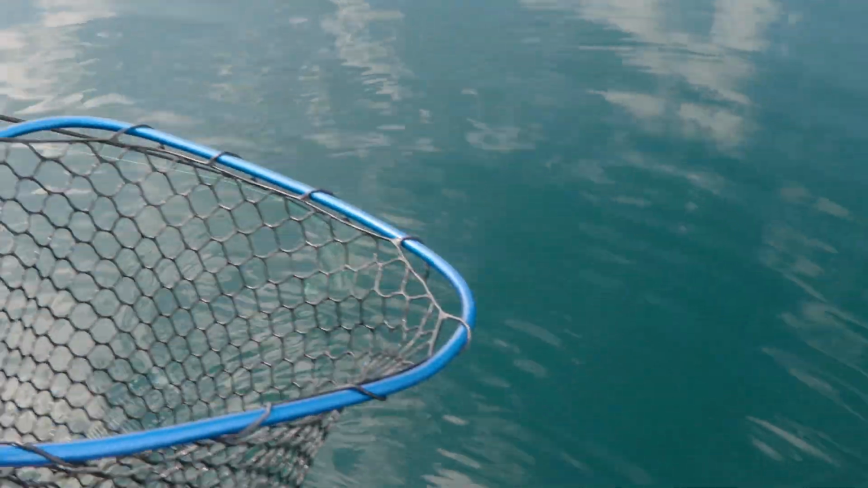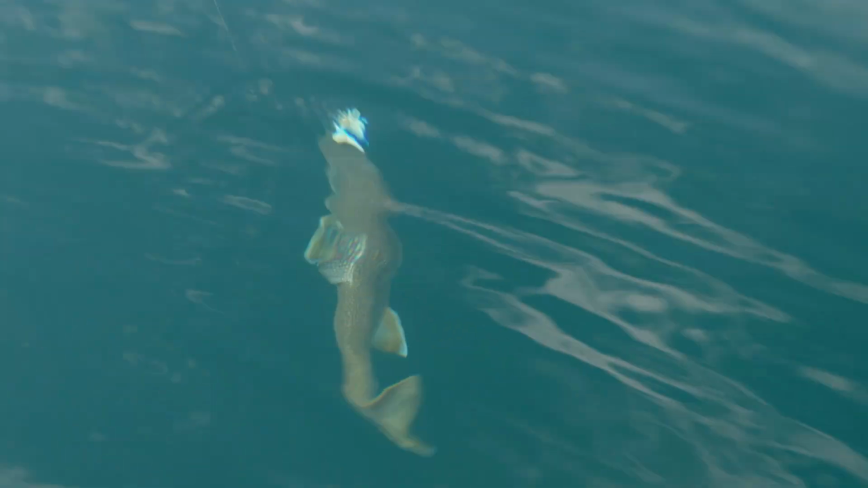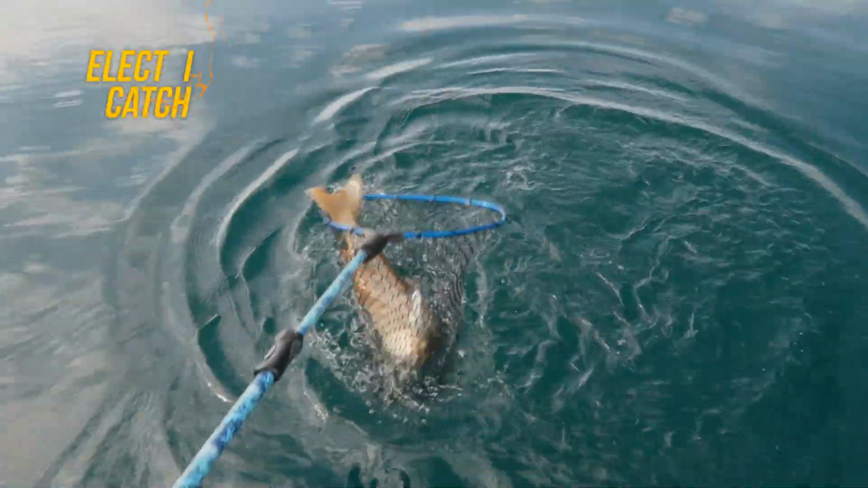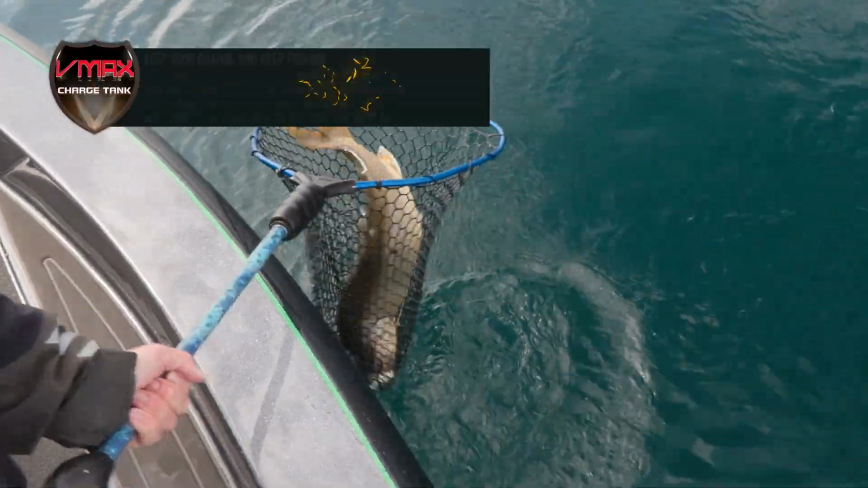Big bubble coming up. There it is. Boom. Nice fish there. That's a really nice fish. There he is. Look at that, guys. This one will not be going home for sushi because these bigger fish, it's important, John, right, to release these?